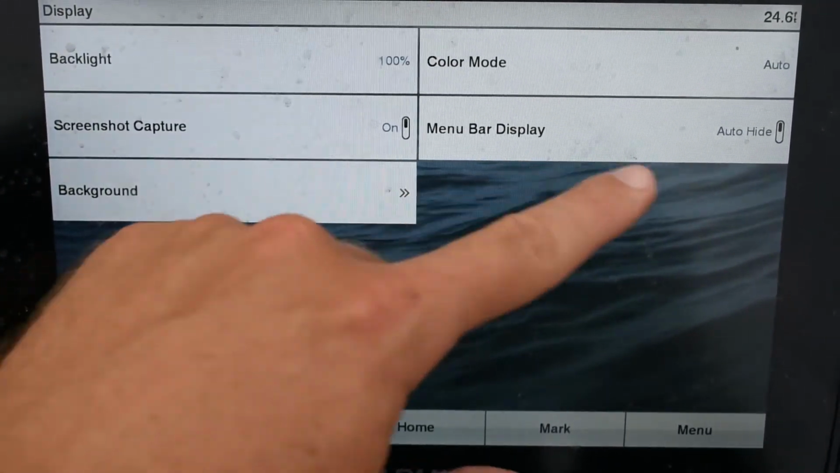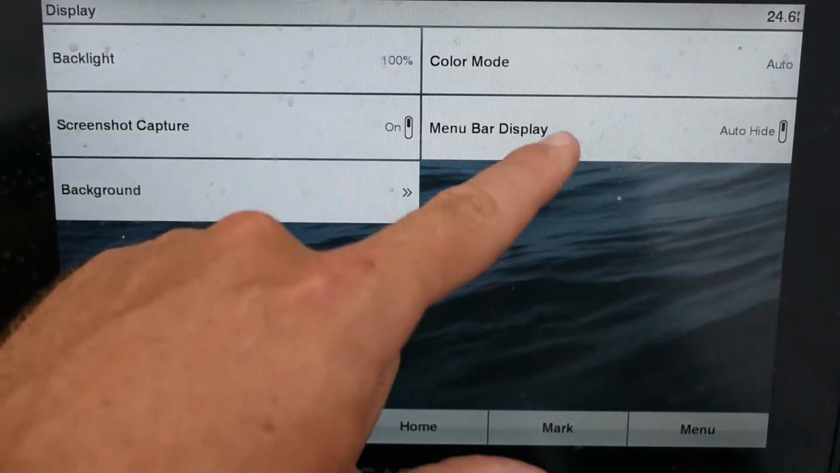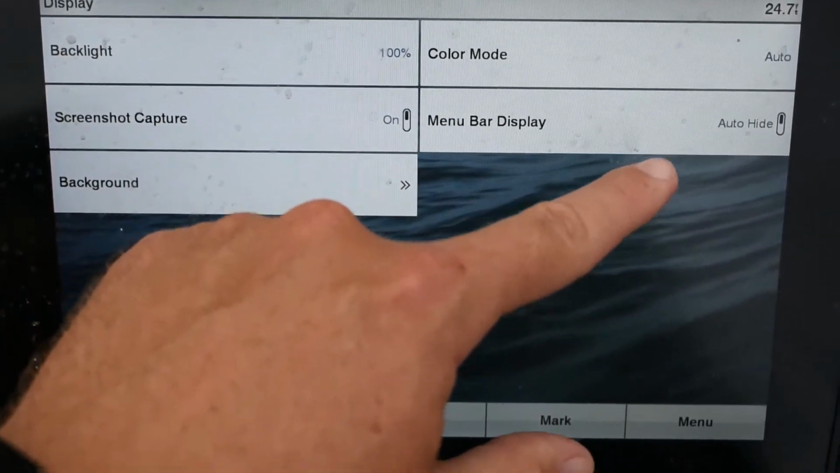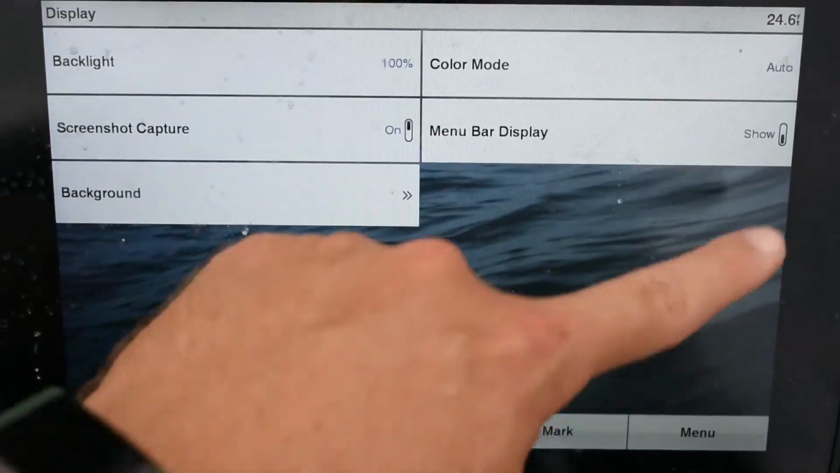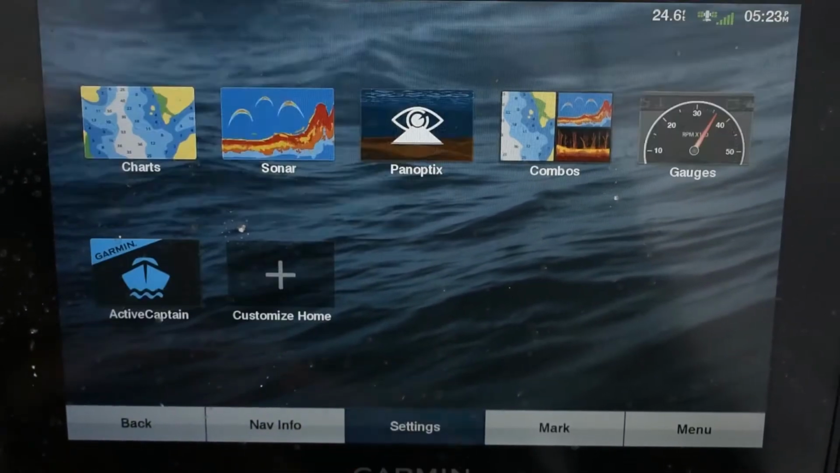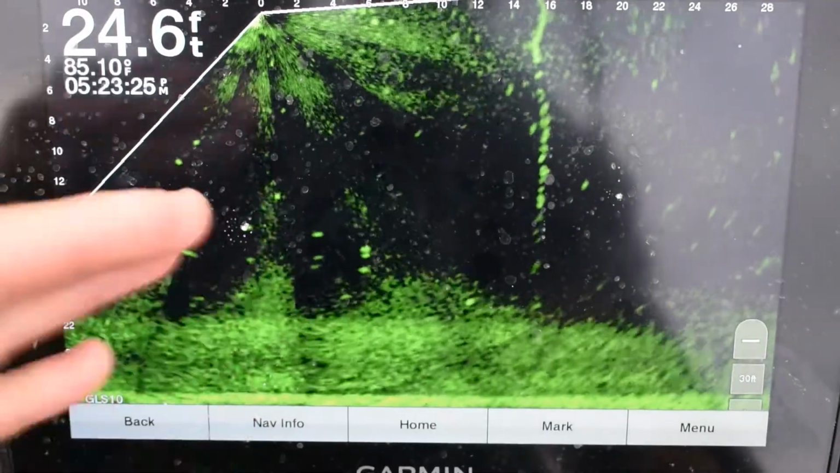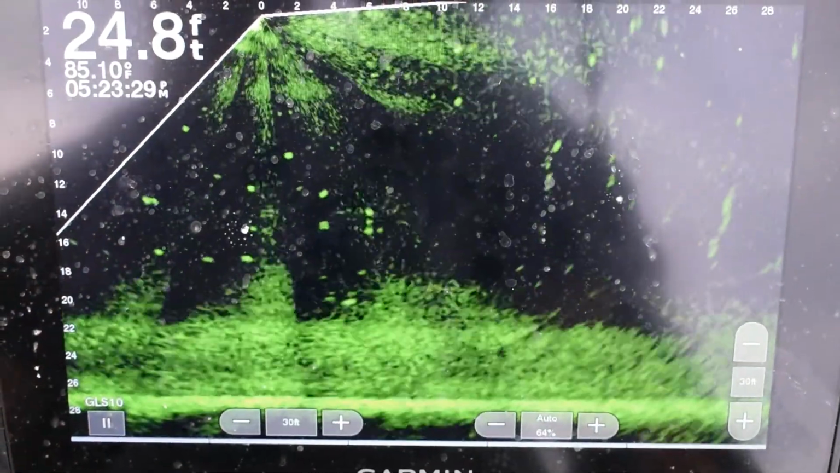Menu bar display, auto hide. I missed it. So right here it is. It's going to be the menu bar display, auto hide. You can turn that off to where it stays on there all the time. You can turn it to auto hide. I like it on auto hide. That way whenever I'm on my here, it's going to drop down. It's going to give me some more screen to see. The more screen I have, the better off it is.